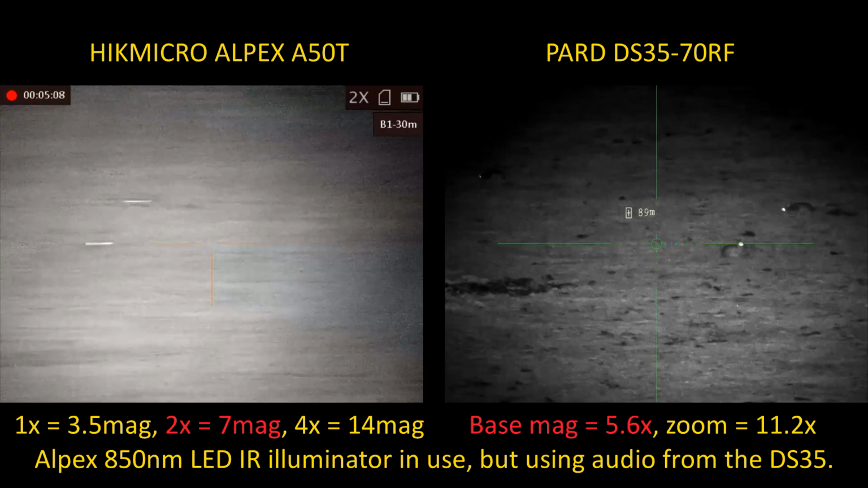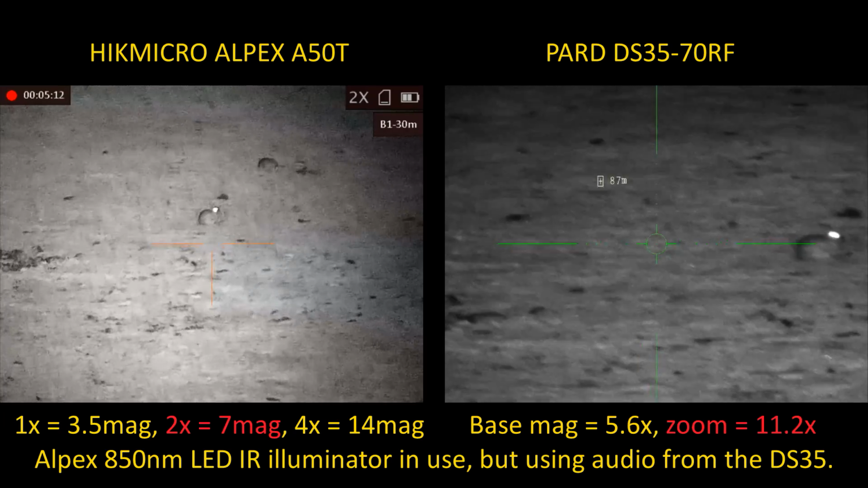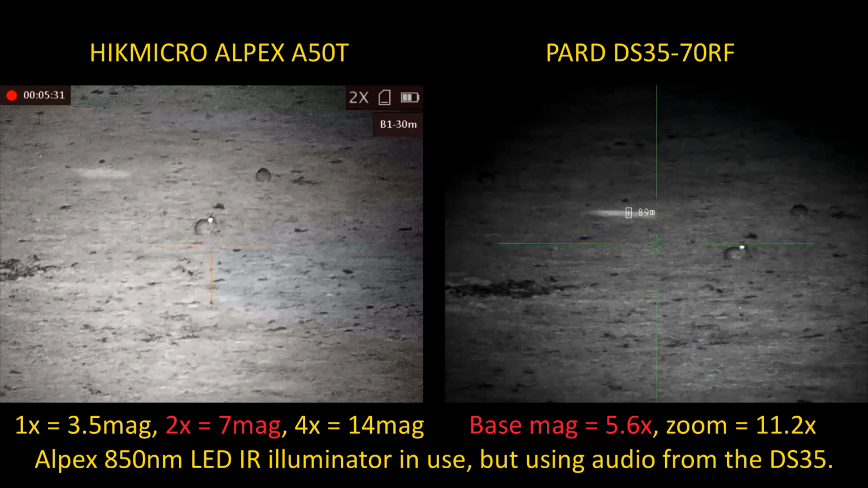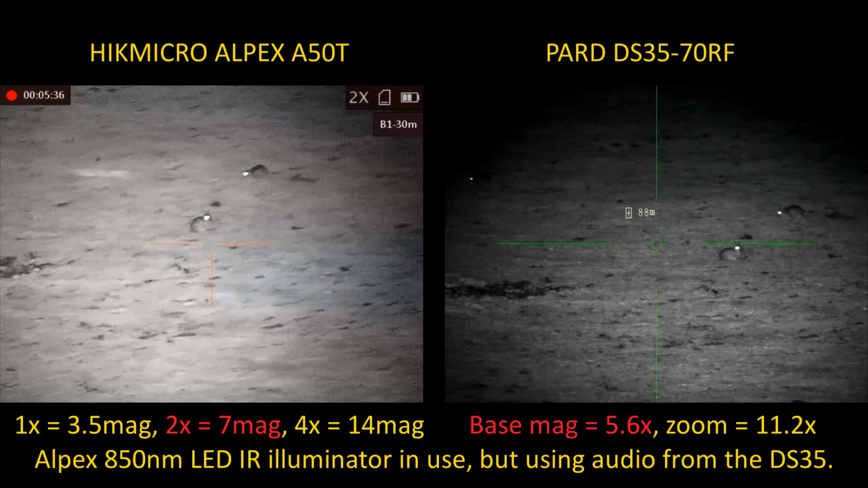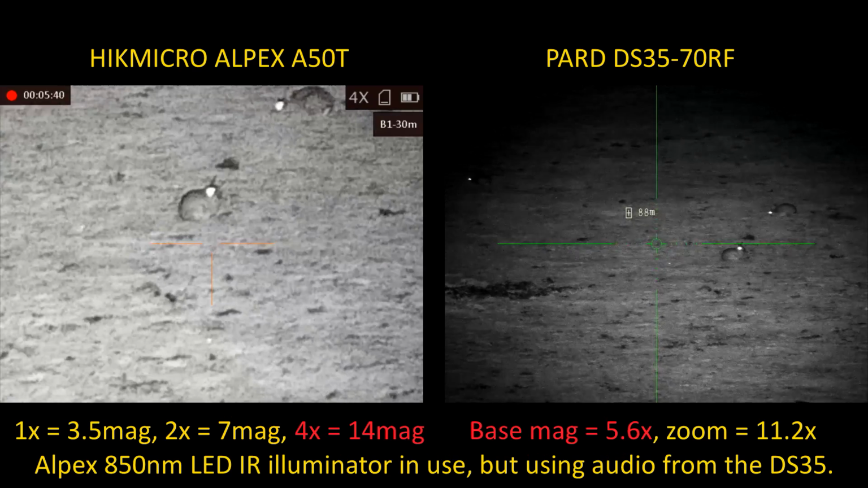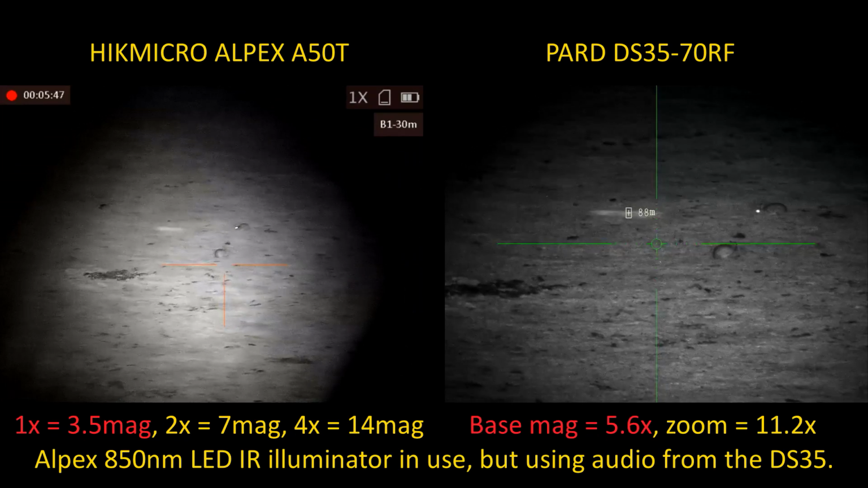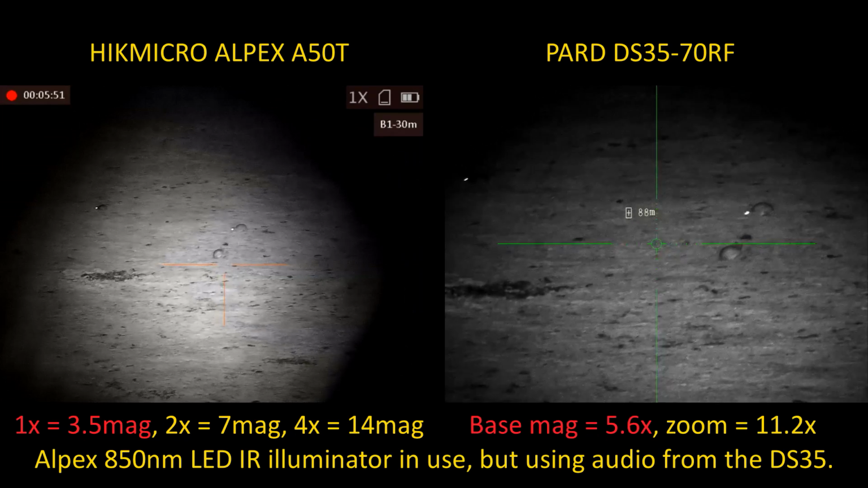Okay. So a quick test. Zoom in on the Pard, clockwise takes us to 11 mag. Clockwise again takes us back. And the zoom on the Alpex, left knob up to 4. Back to 2, and well, the Alpex definitely has an advantage in that the field of view's a lot wider. Field of view's wider at 1 times, which is 3.5 mag.